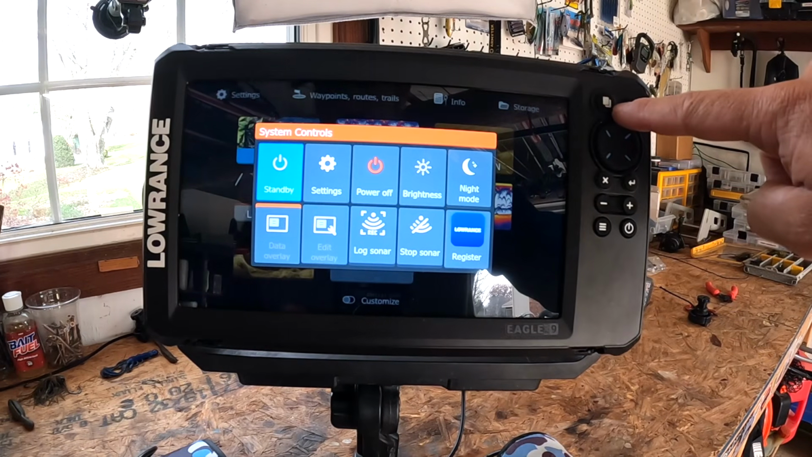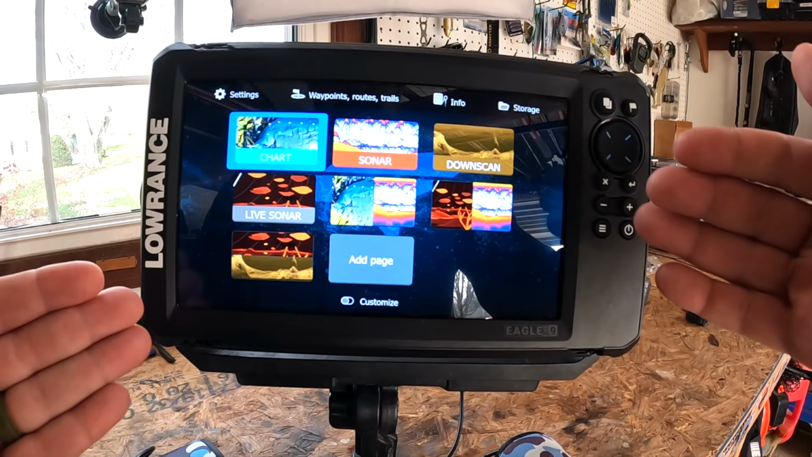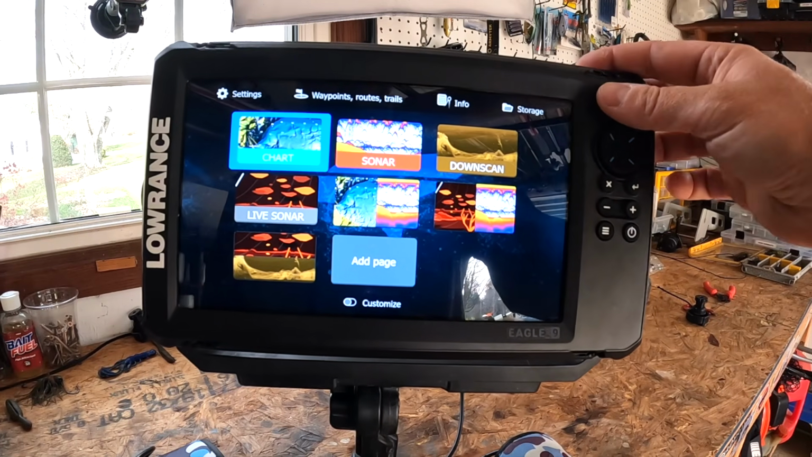Next, this right here is called your pages button, right? This is going to take you back home every time. So it's going to take you to your sonar charts. So it's really nice to know that button.